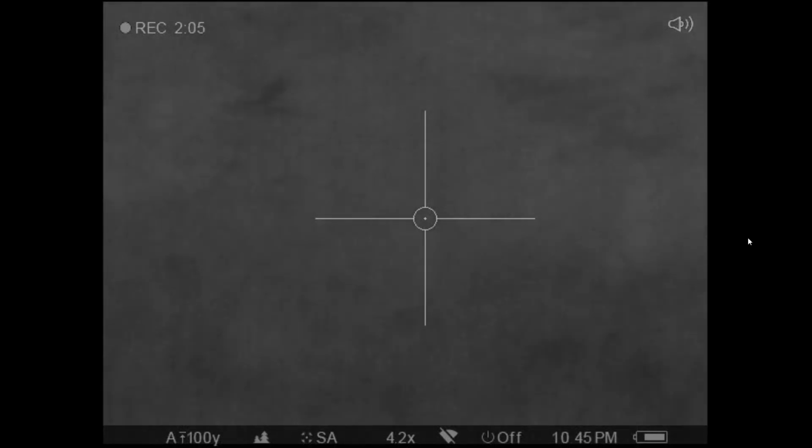Recommendations for a rifle. They're not cheap, but that's hog hunting.